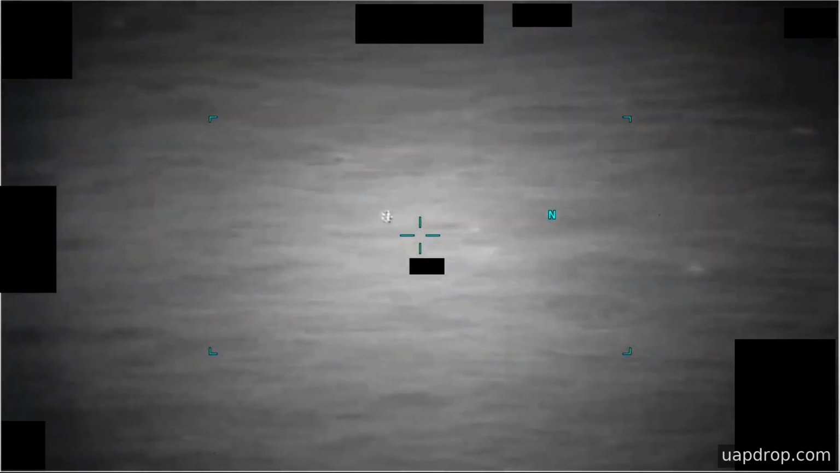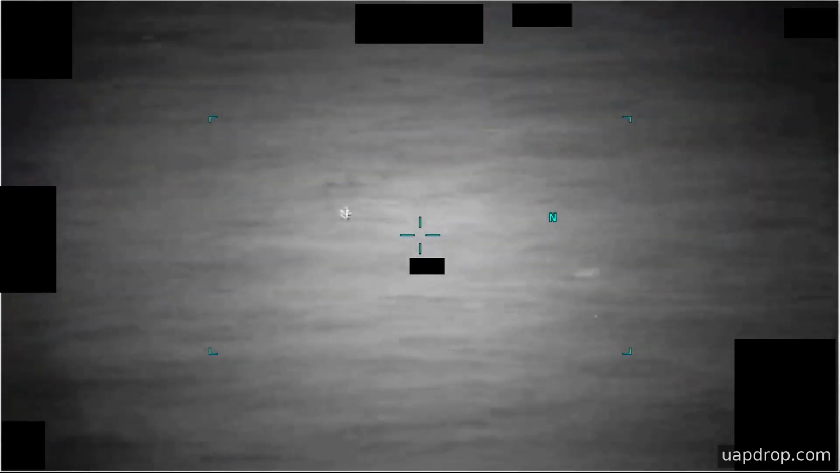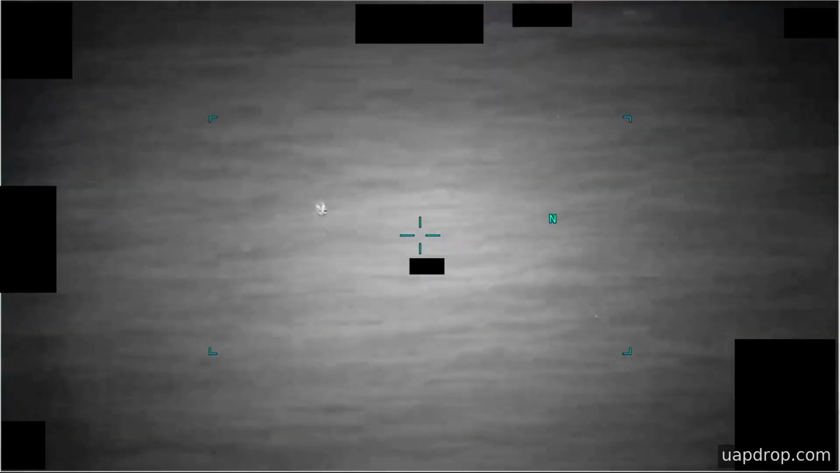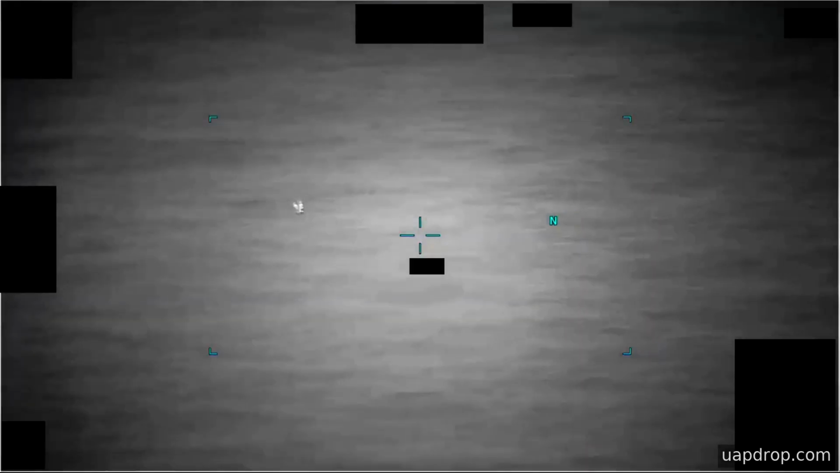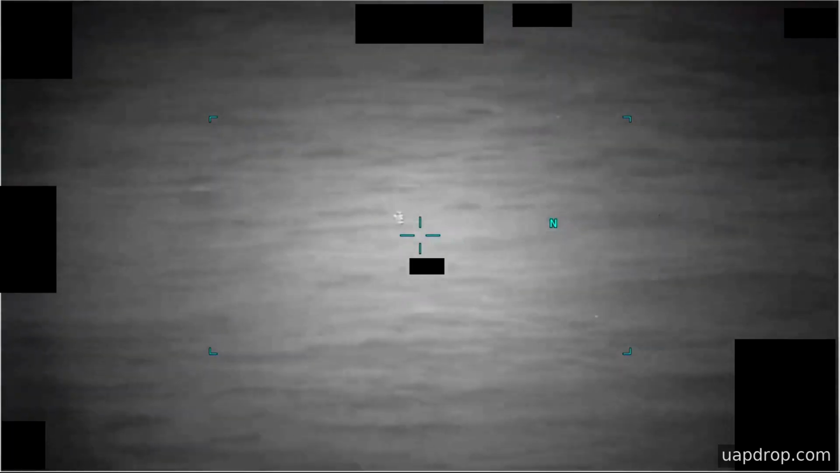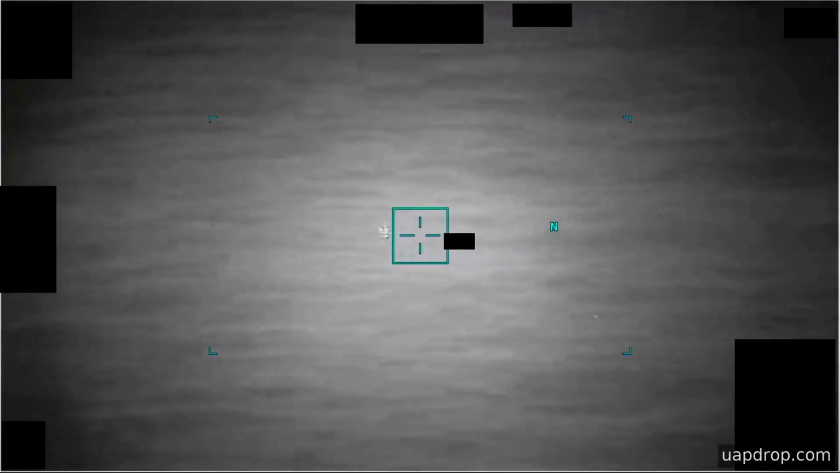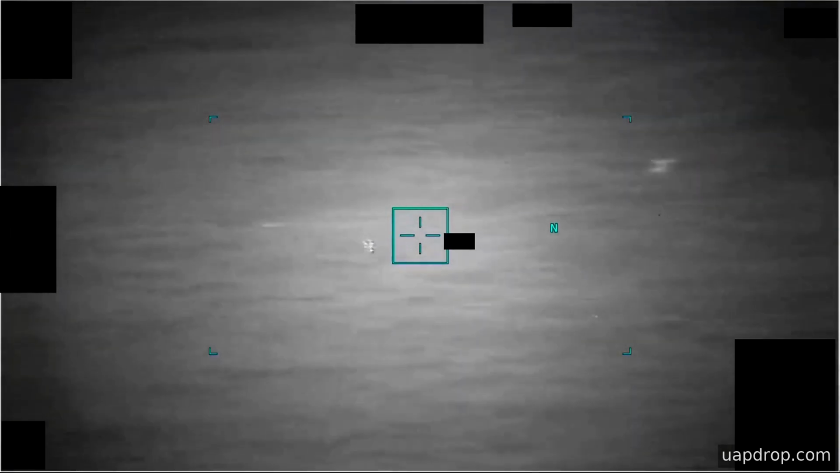At one point, the sensor zooms in further and holds the track for many seconds. Later in the recording, the footage briefly loses coherence and appears to skip, and then the track continues as the display returns to its prior state. Near the end, the sensor zooms back out, and the contrast area leaves and re-enters the frame a few more times before the clip ends.